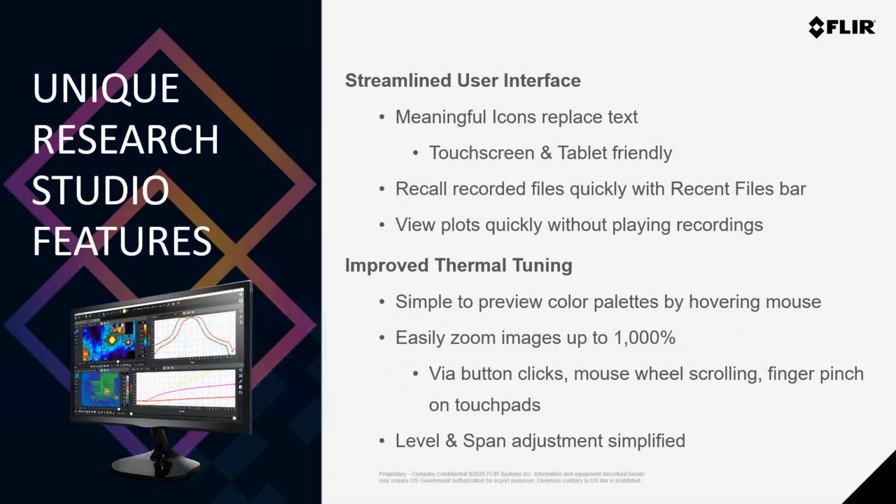And the great thing about this file bar is that it gives you an image of the file so you know the contents of the file without having to open it. But if you click on that file in the file bar, a dialog box actually comes up with a larger image as well as statistics about that file, basically the number of frames in the file, the duration, and the file size, as well as where it's located. And this is really a great feature for being able to select and open the correct files quickly. But if you need more screen space, you can actually minimize that file bar.